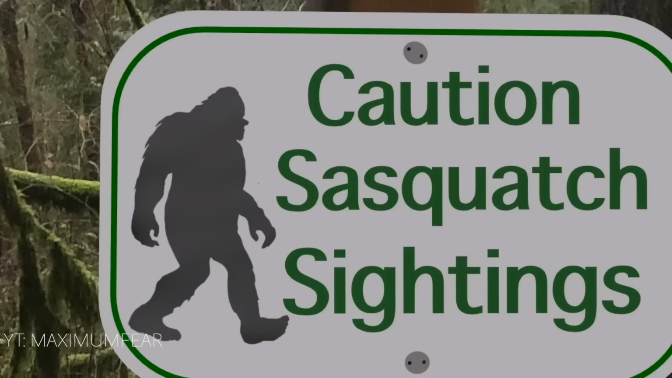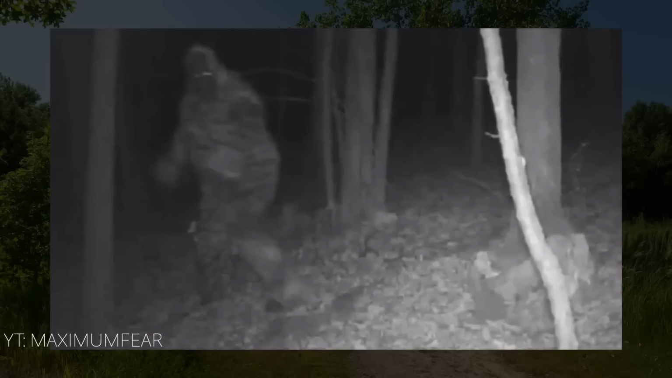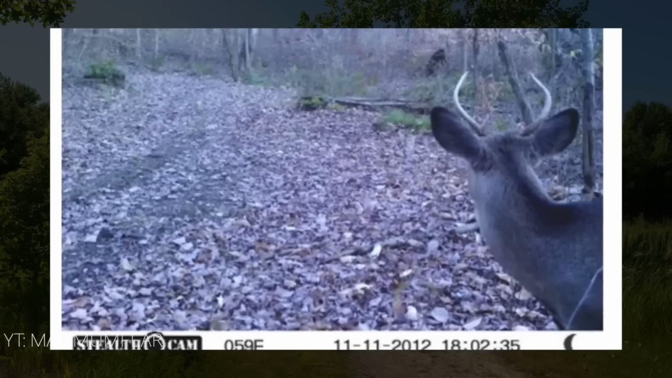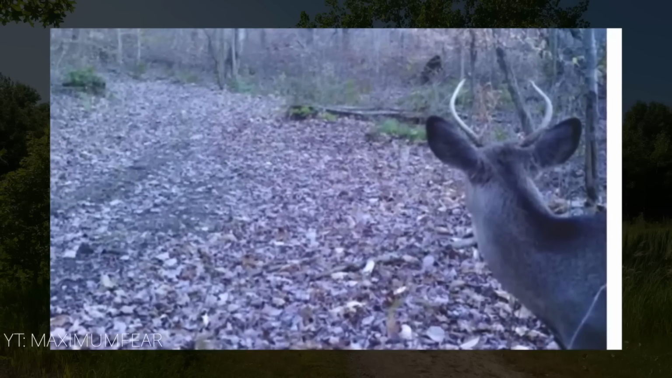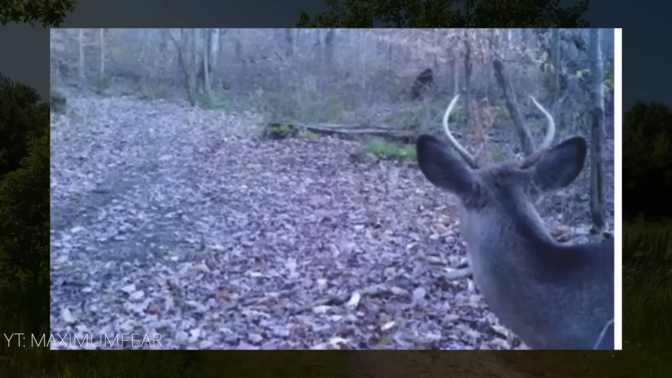There are literally hundreds of thousands of purported Bigfoot sightings each year in the United States of America alone, but only a shockingly small percentage of them have been caught on trail cameras. As we see here in the upper right corner, we can make out what appears to be a hairy bipedal creature leaving the clearing. You can see the back of the animal heading off into the thicker part of the woods.